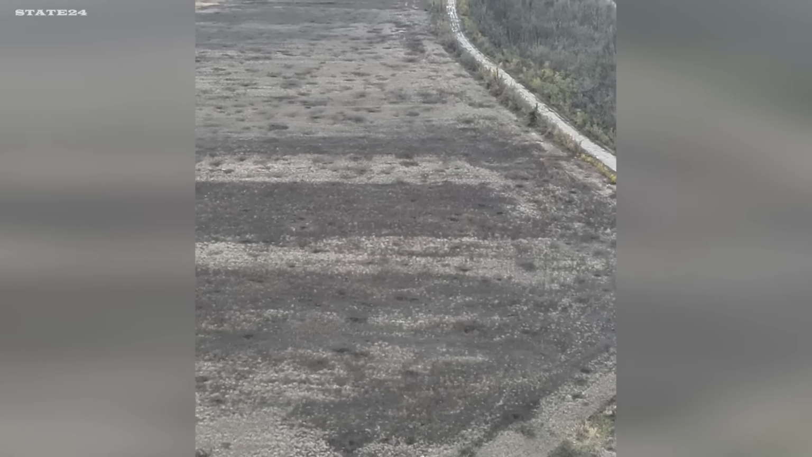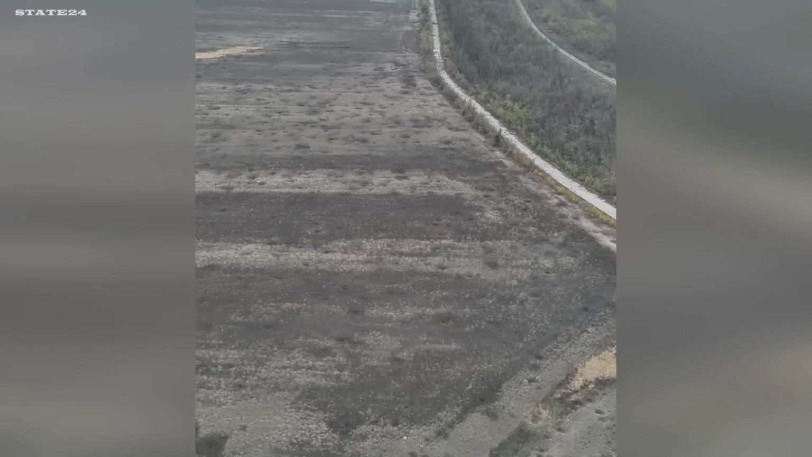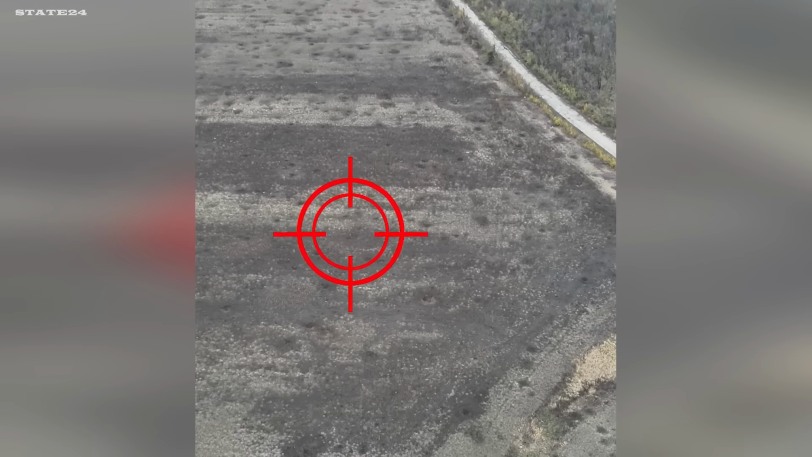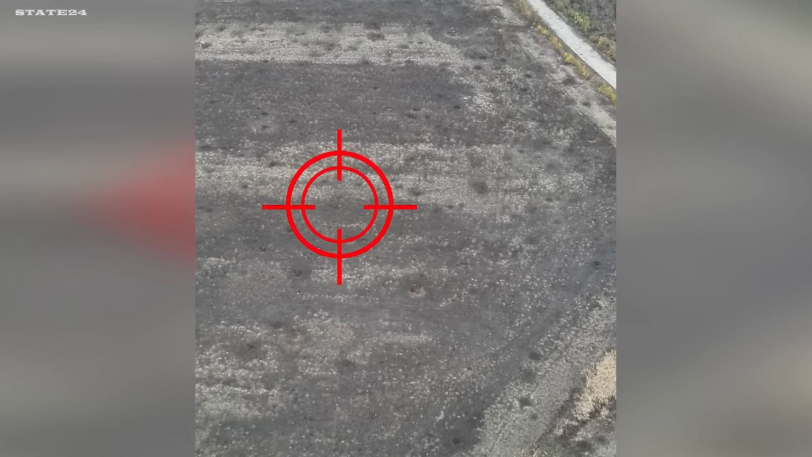One of the most desperate moments on this front. A Russian soldier moving alone across open terrain, spotted by an Omega unit drone from kilometers away. He has no idea he's being watched. No cover, no support, no awareness of what's tracking him from above. The drone closes the distance, ammunition dropped from altitude. In open terrain like this, there is simply nowhere to go.